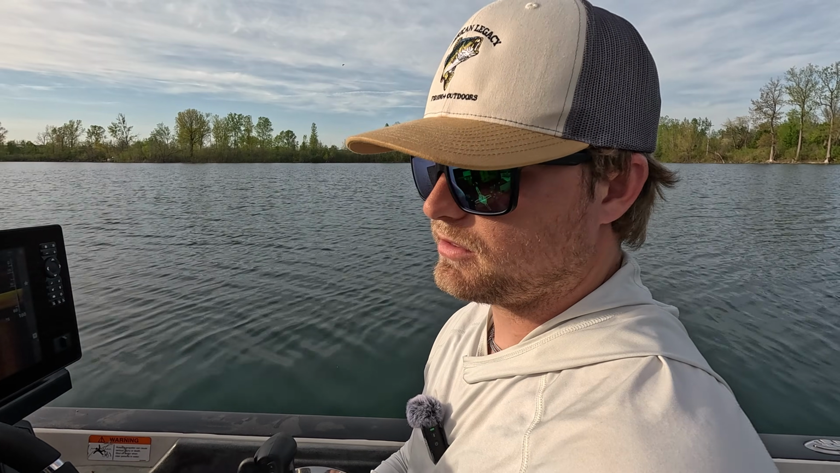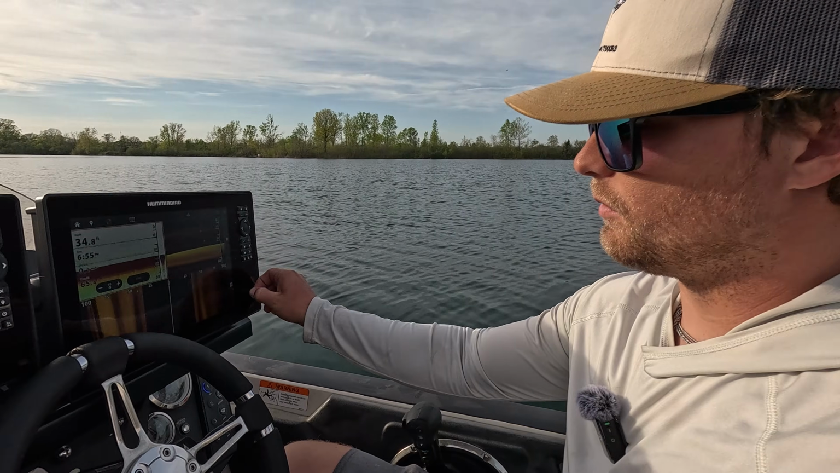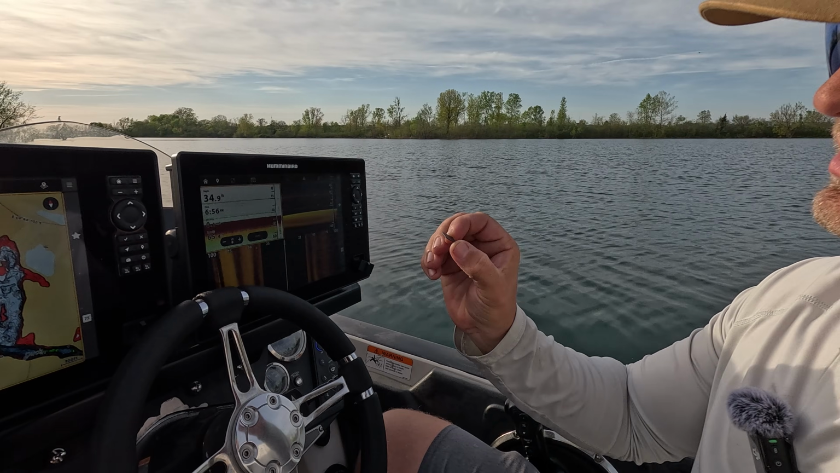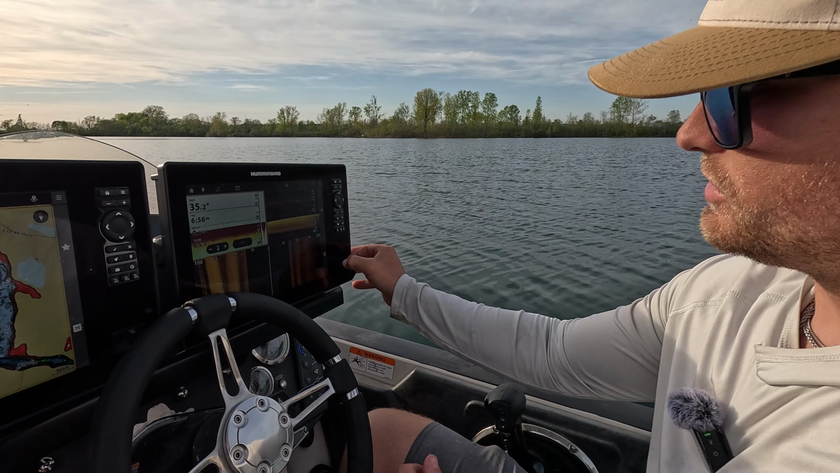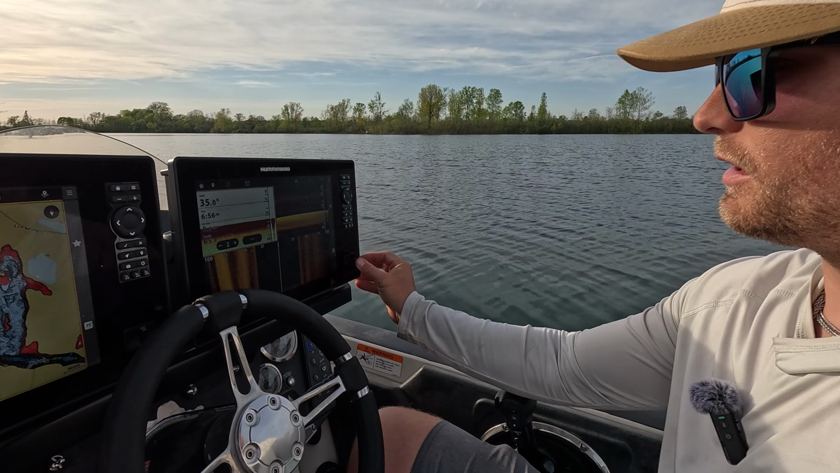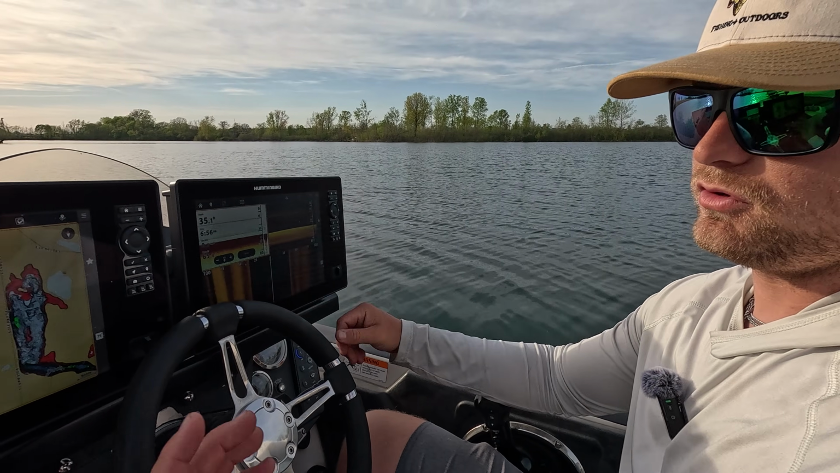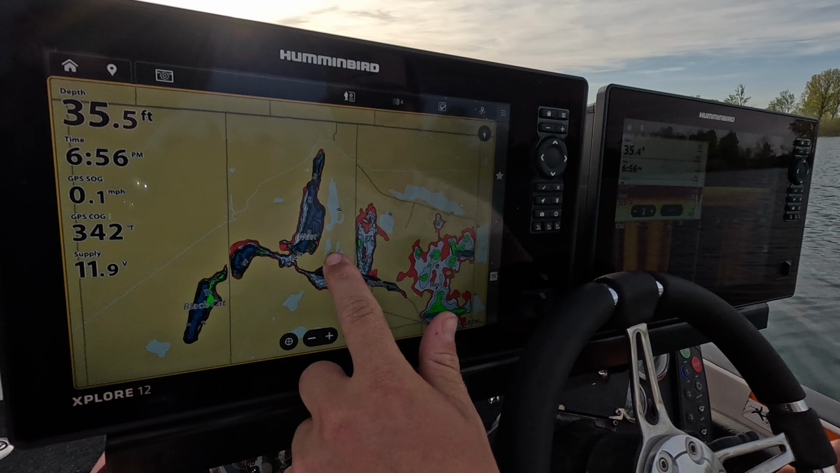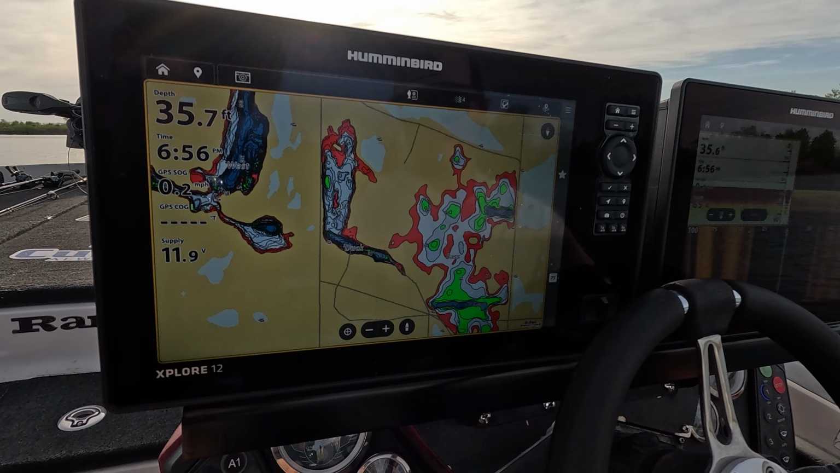One of the coolest things about these Explorers is that they all come with a nationwide map card. So this thing has all states, all regions, and all lakes that Humminbird has. So you no longer have to buy the individual region cards. If you buy an Explorer, they come with the lakes already preloaded onto them, all of the favorite Lake Master lakes.